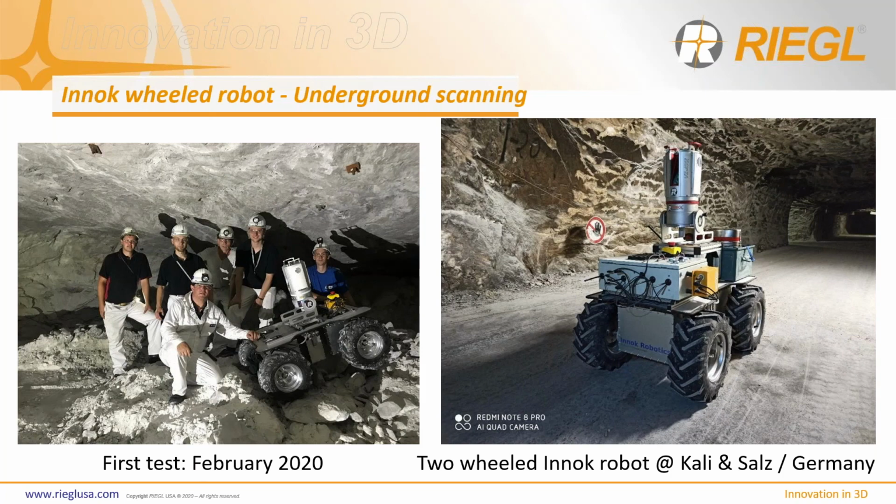So yeah, you can see here back in 2020, this was a team that brought this robot into a cave and did some scanning with it. And then on the right-hand side, you can see it's an underground mine. So yeah, the application just starts to open up.